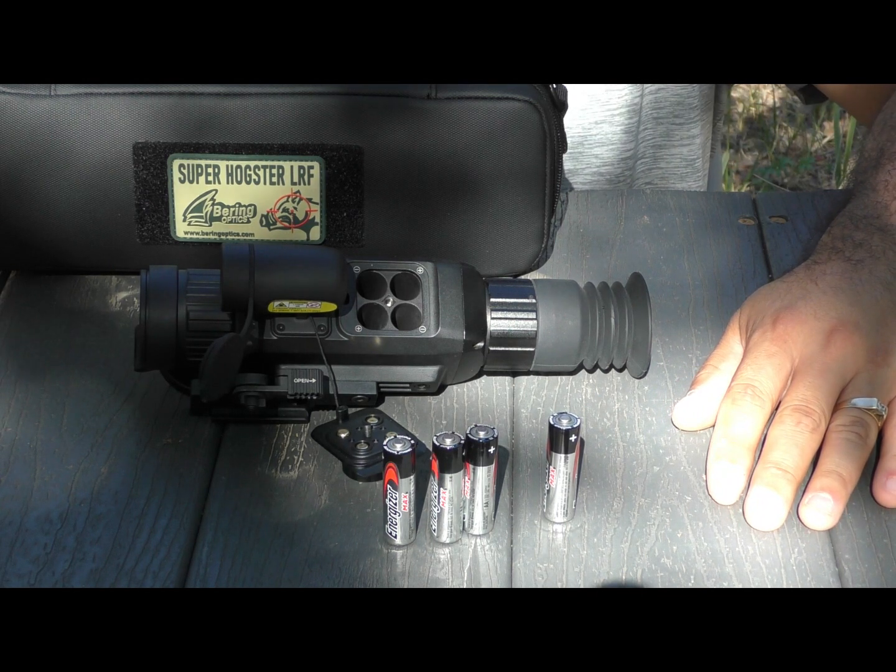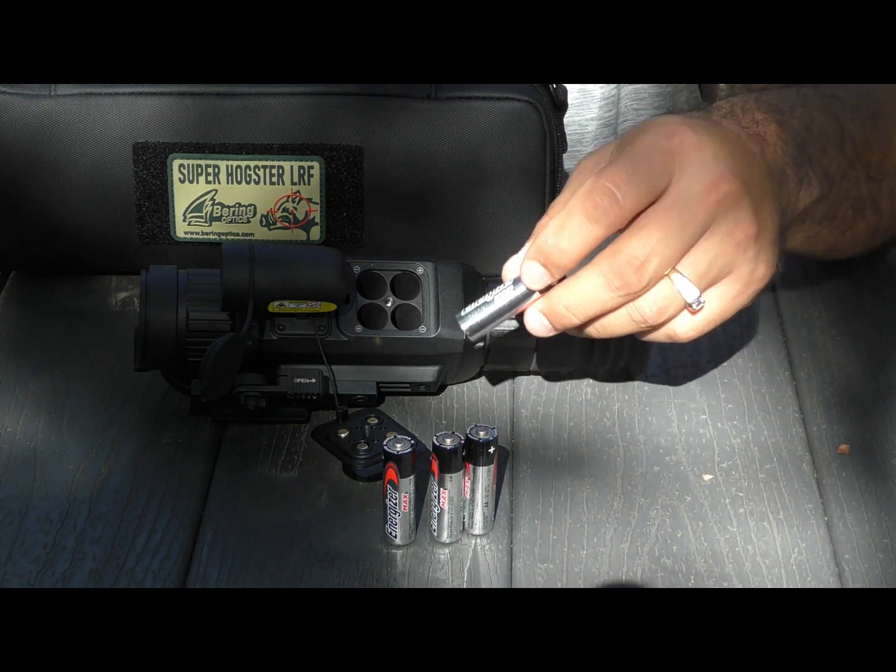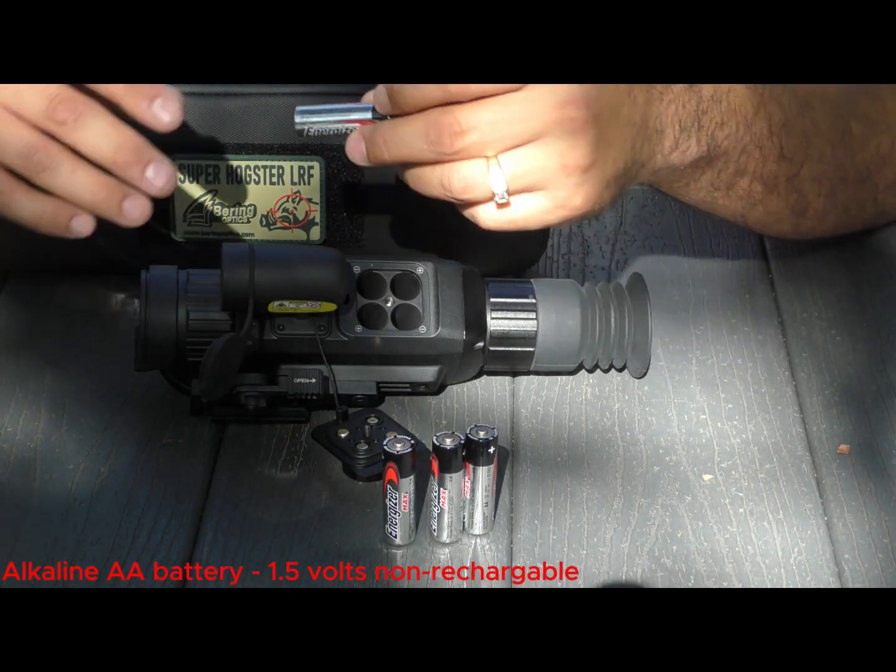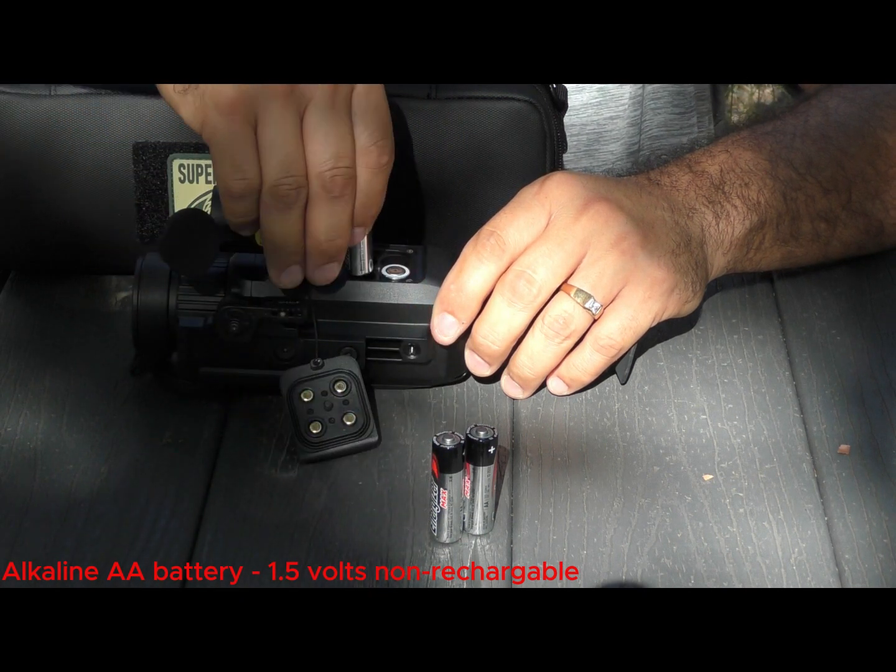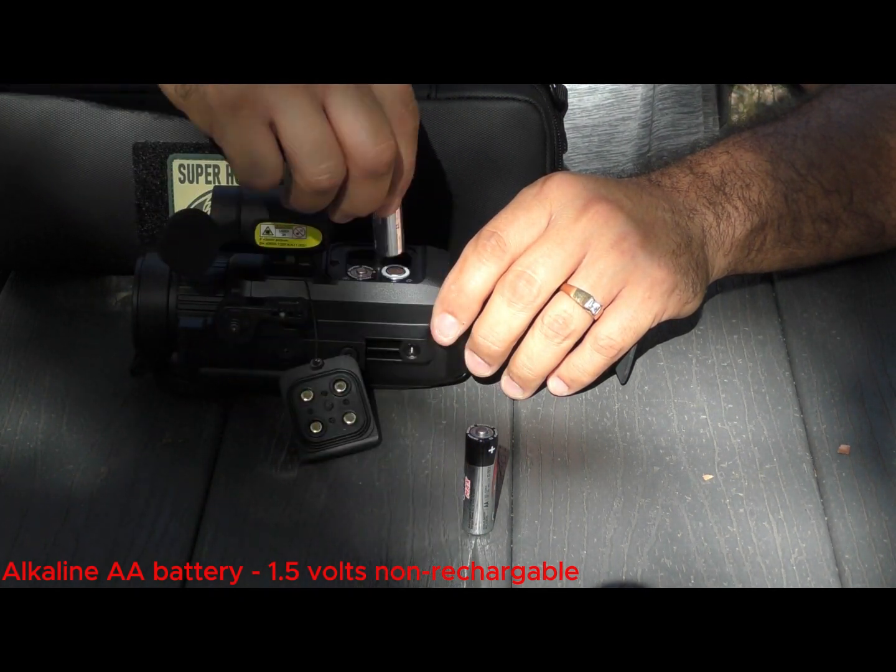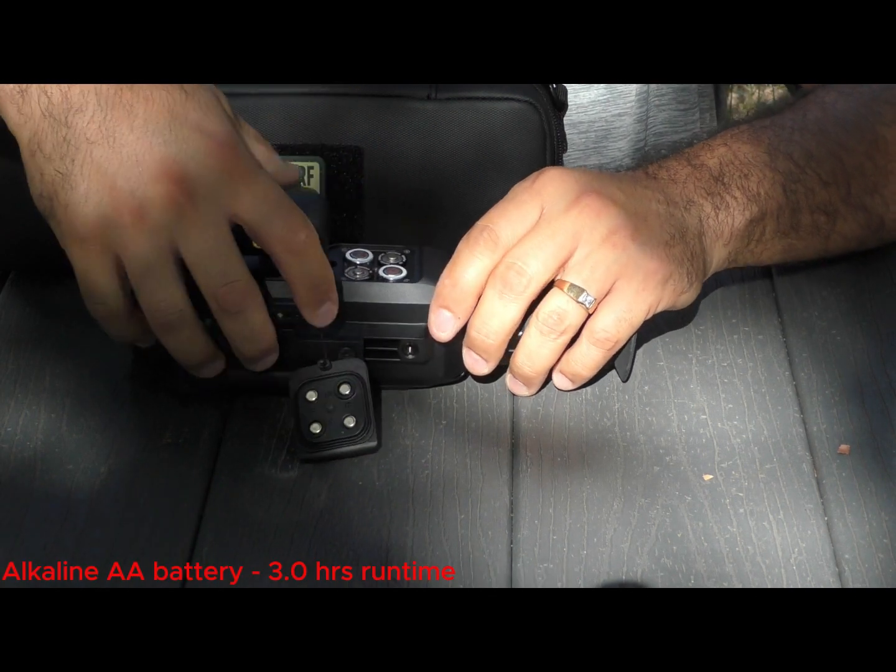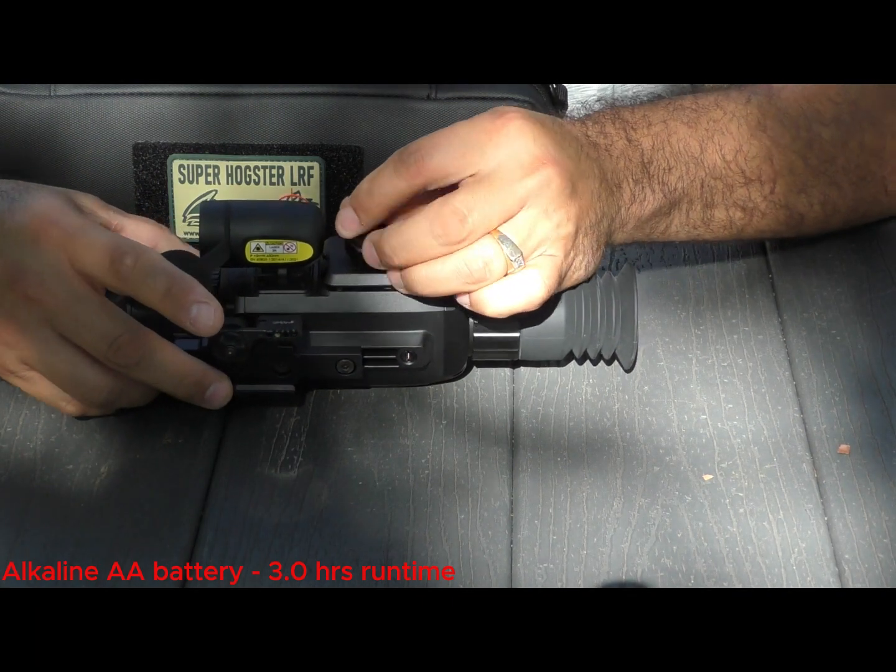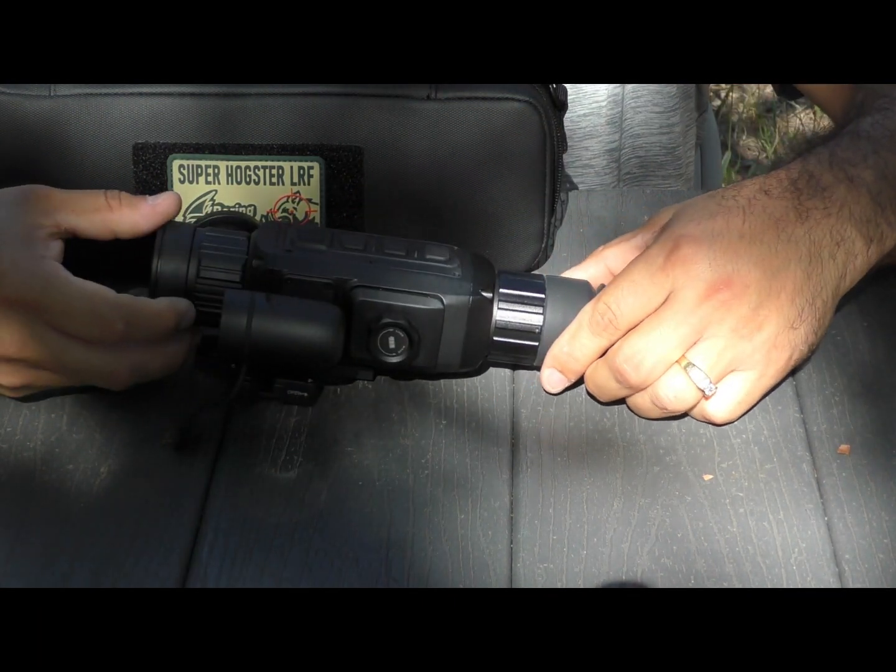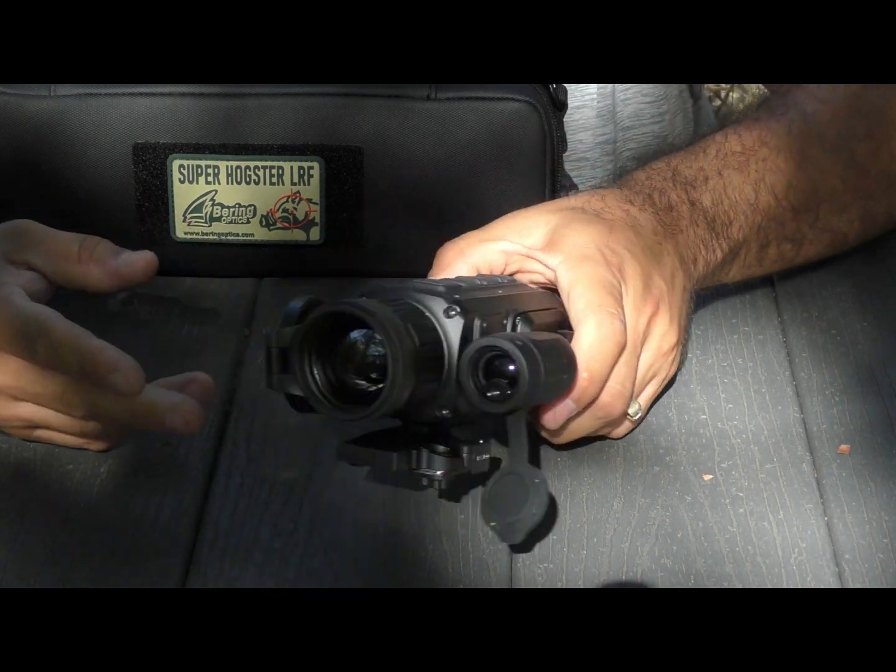Today I have a wide array of AA batteries to discuss with you. We can begin with the cheapest and most available version, the standard alkaline, non-rechargeable, 1.5 volt battery. You should always use 4 equally charged cells when operating the scope. You can expect to get about 3 hours of use with this choice of battery in moderate temperature weather. Runtime will decrease if you choose to utilize the LRF system continually during your operation.